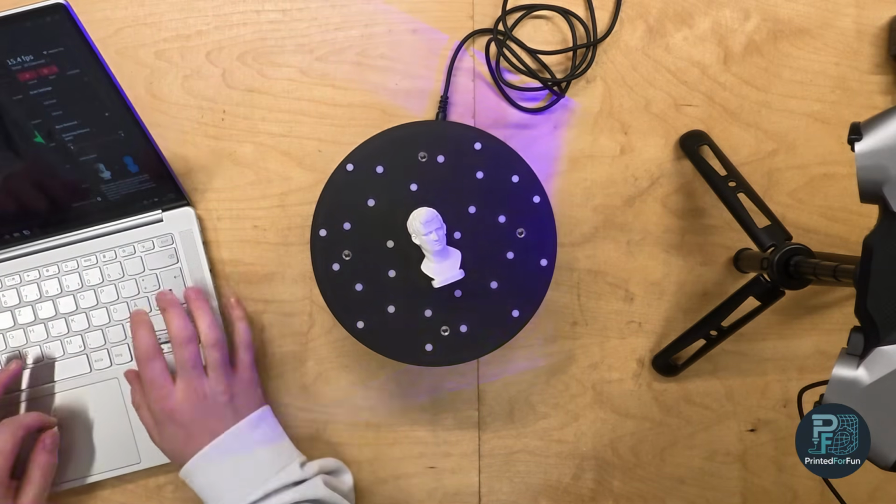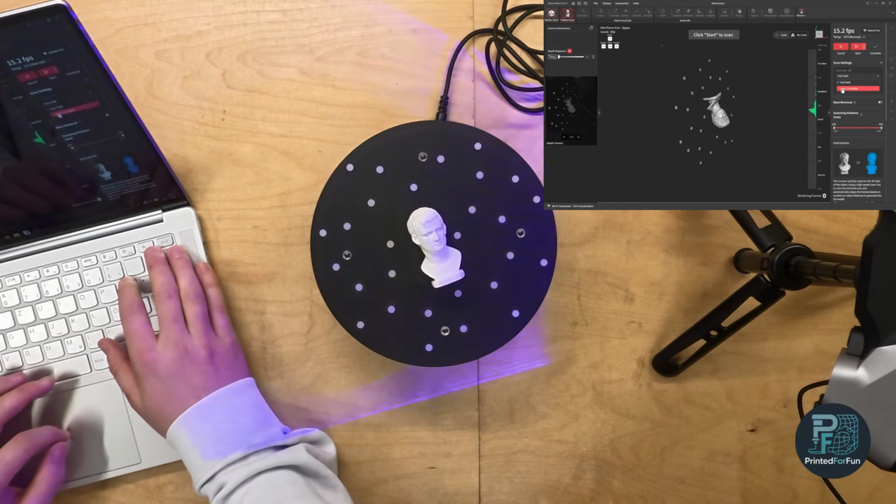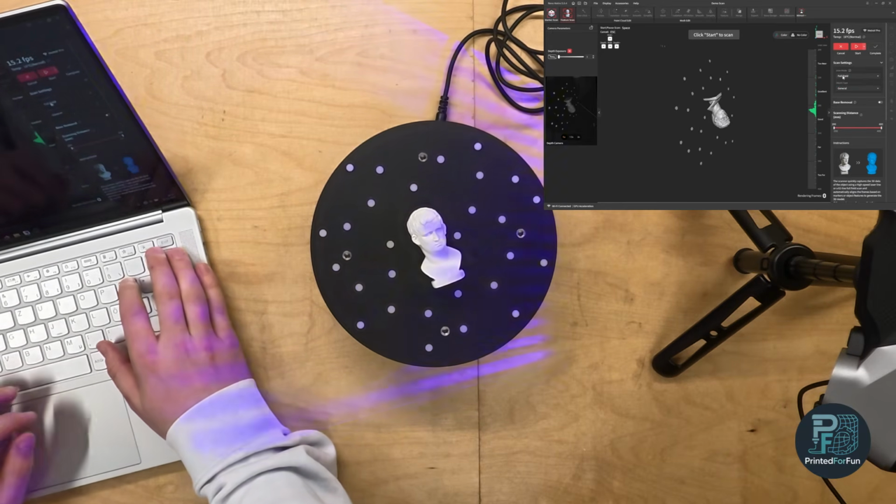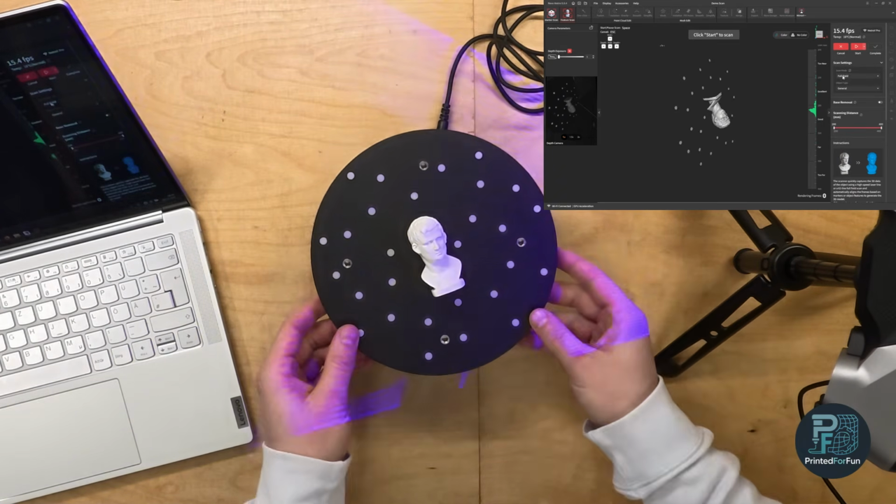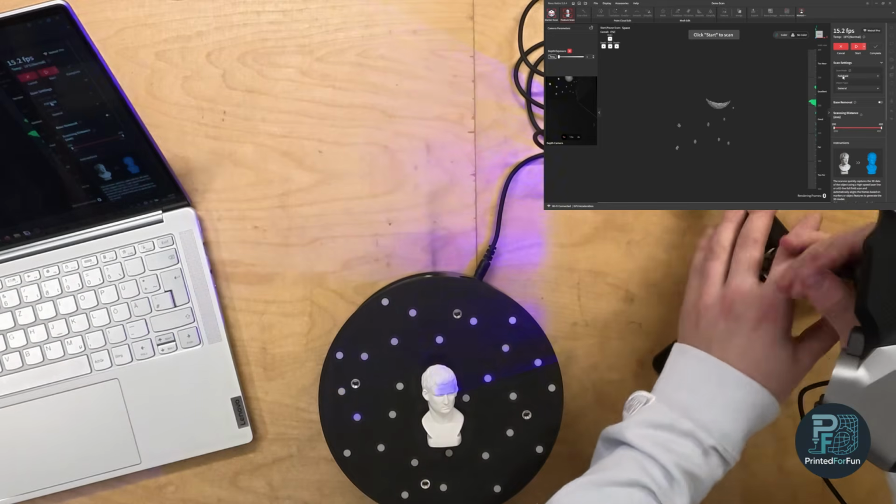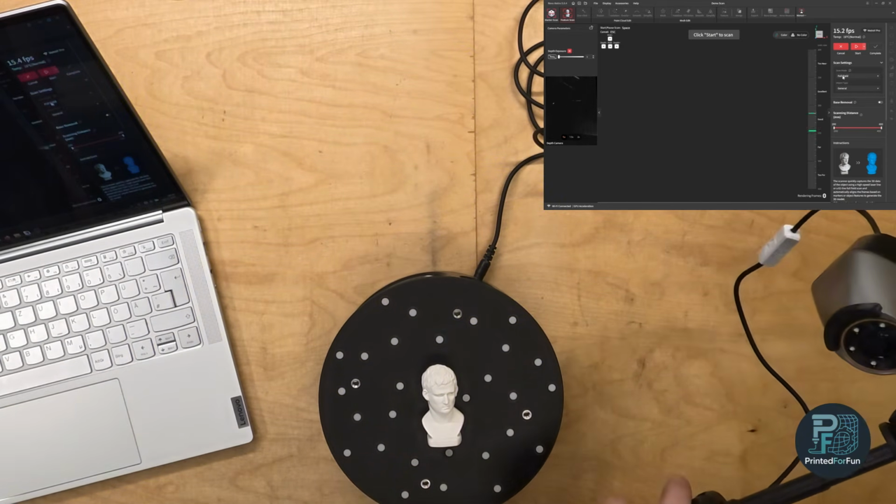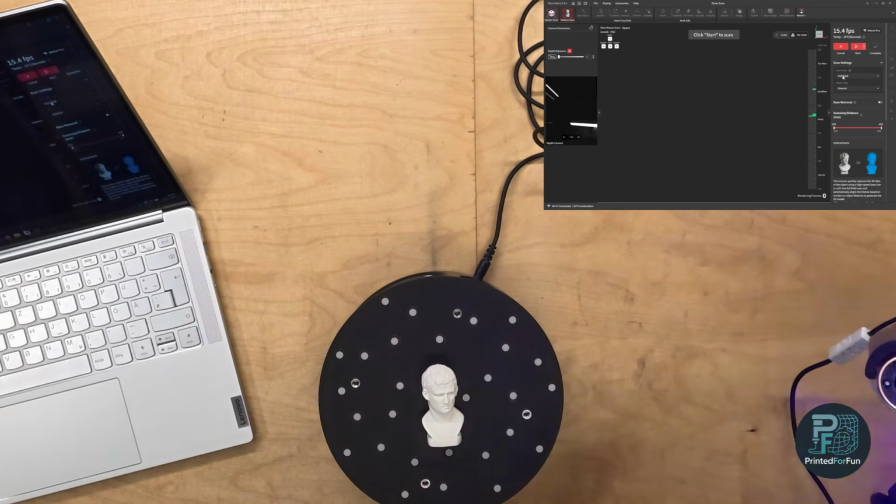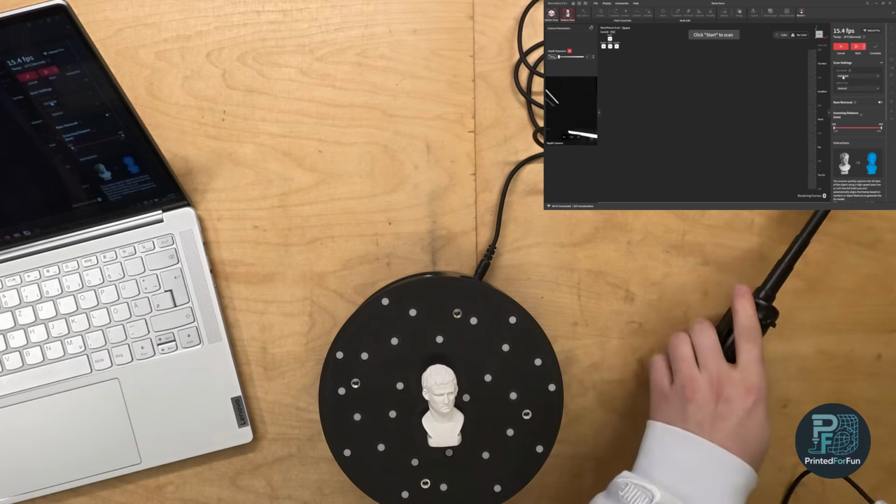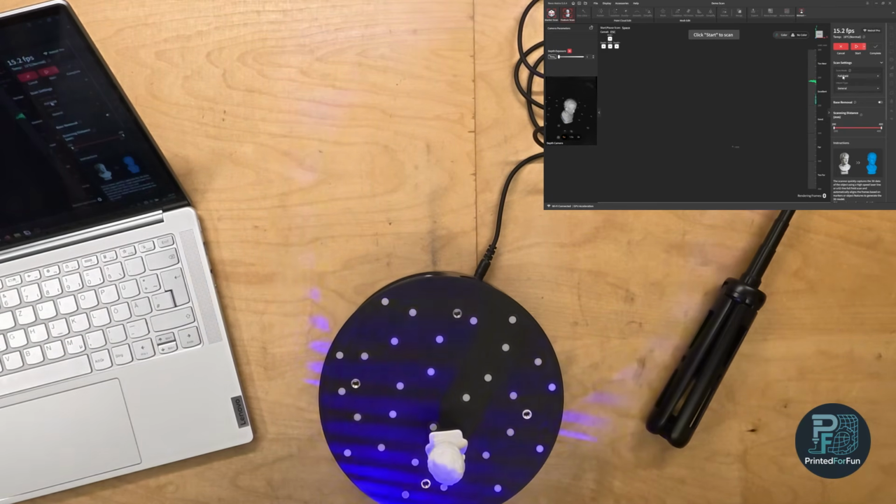So now in the software, I will set my scanning mode to, or let's actually start with a regular full field mode. This will be quite interesting, I guess, because I haven't really used the full field mode that much, to be honest, because I'm either using laser mode or the automatic turntable mode, but let's try it out.